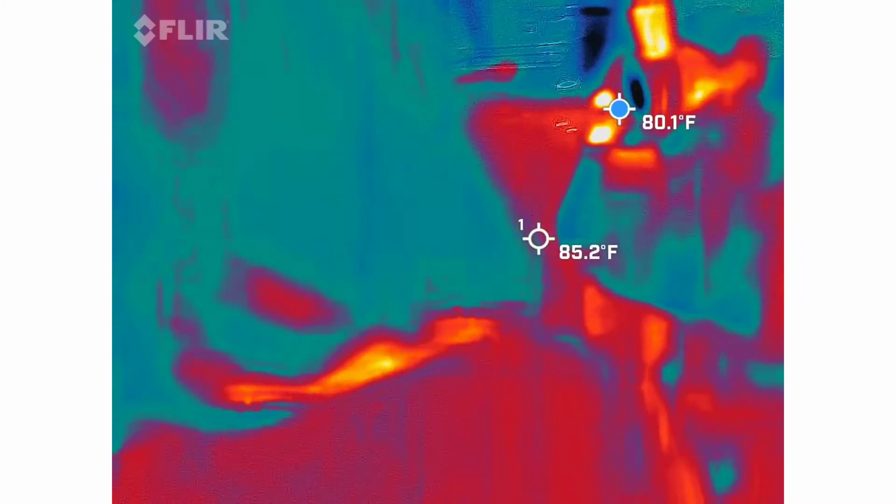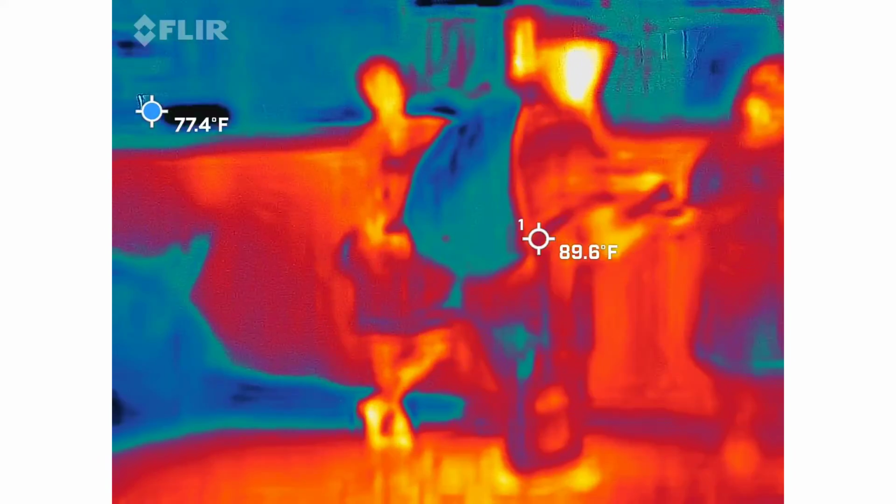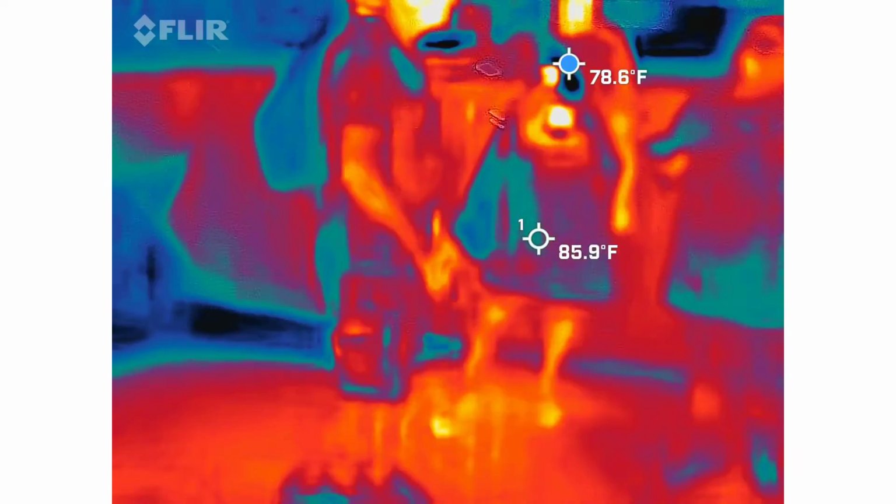So when I say let's reset it and clear it, you're going to turn it counterclockwise so it clicks, and then just turn it back on forward. Then it kind of starts out fresh. I got the great thing.